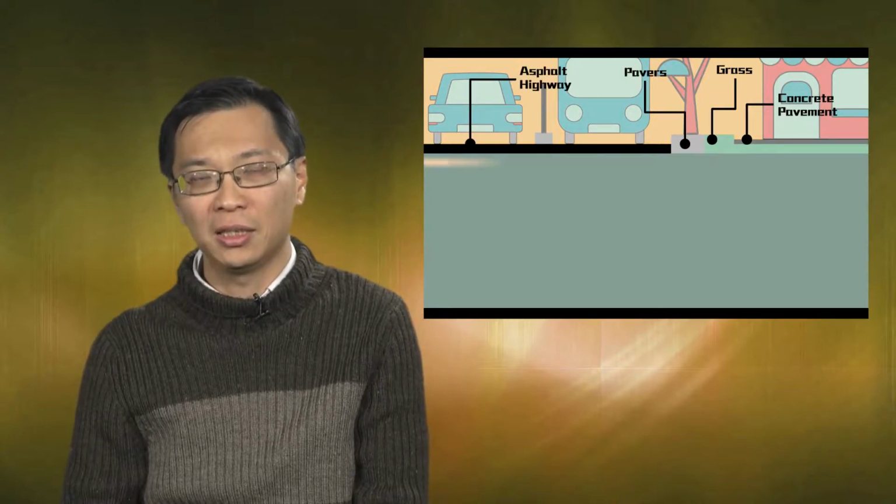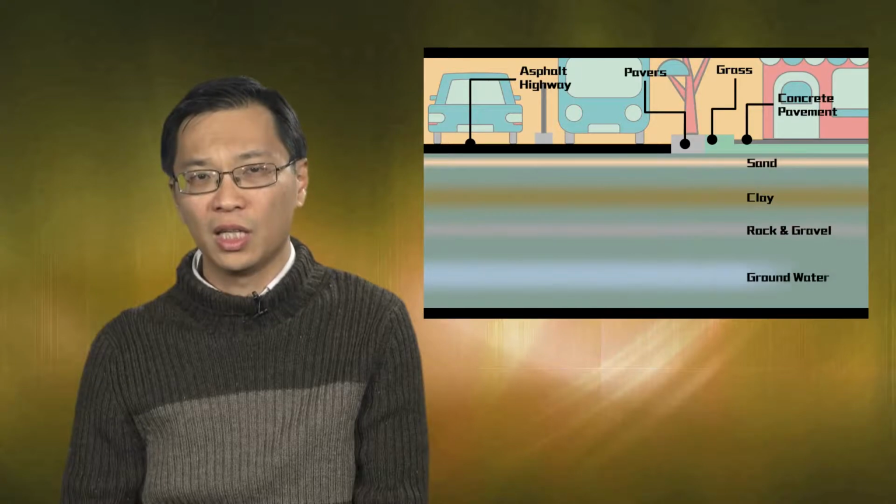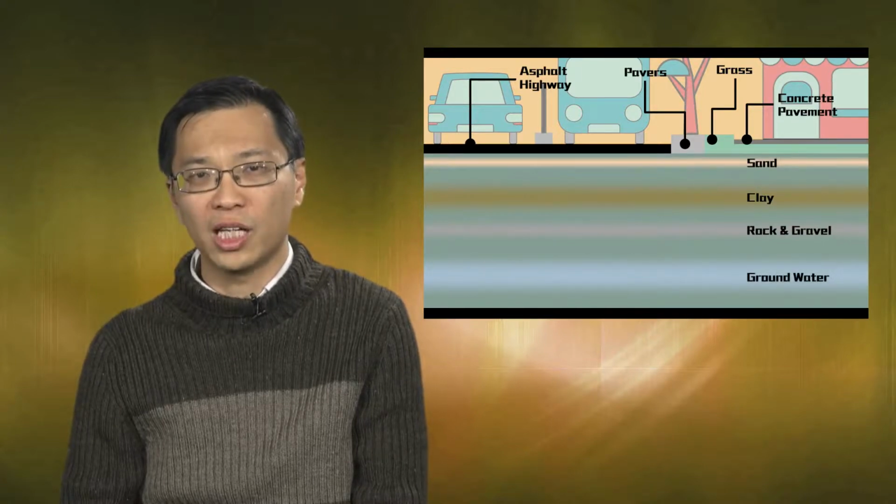Oh yes, the underground is not just utilities, but there are also other materials. Our underground comprises concrete pavements, asphalt highways, soil of different textures like sand and clay, rocks, and we even have water table and voids.